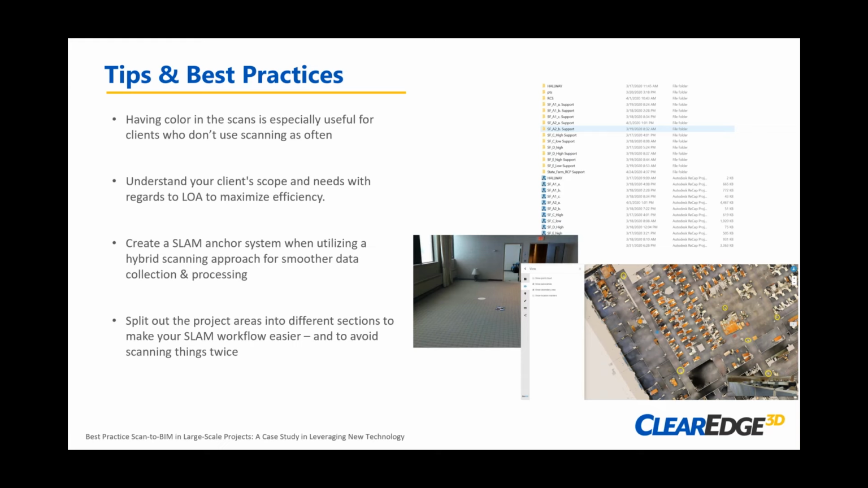And just sort of some, I would call these tips and best practices, and these could be good questions that architects and engineers may ask their laser scanning provider, things to think about. Is having a color scan important to them? Of course, with the above ceiling, you're not going to typically have very good lighting conditions, so color may not be an option in those cases.